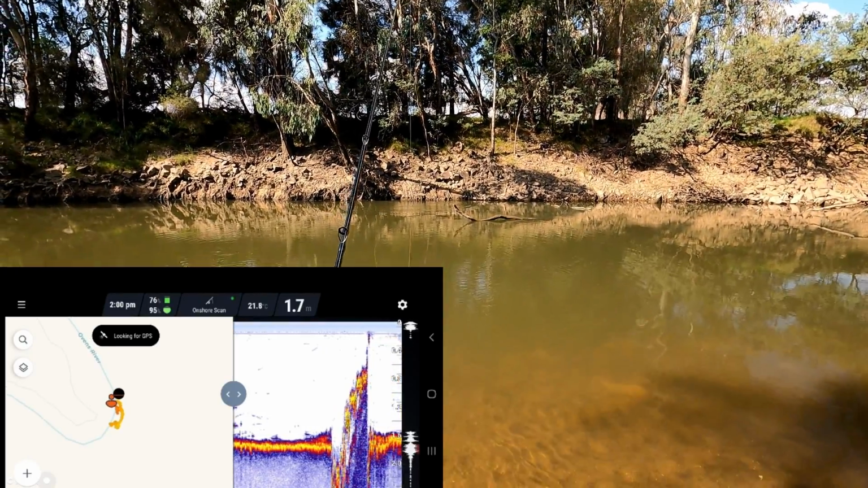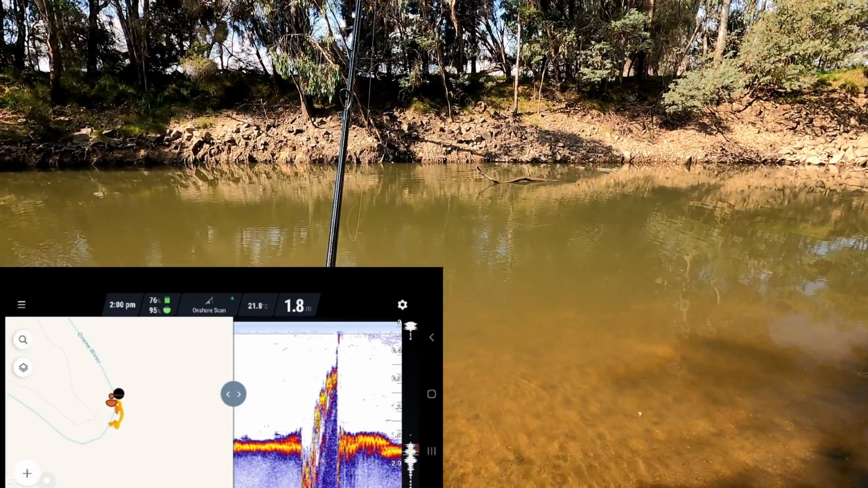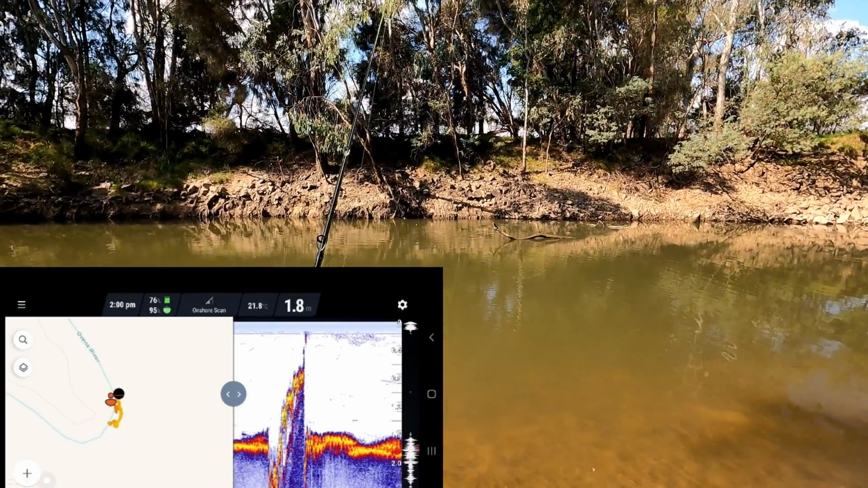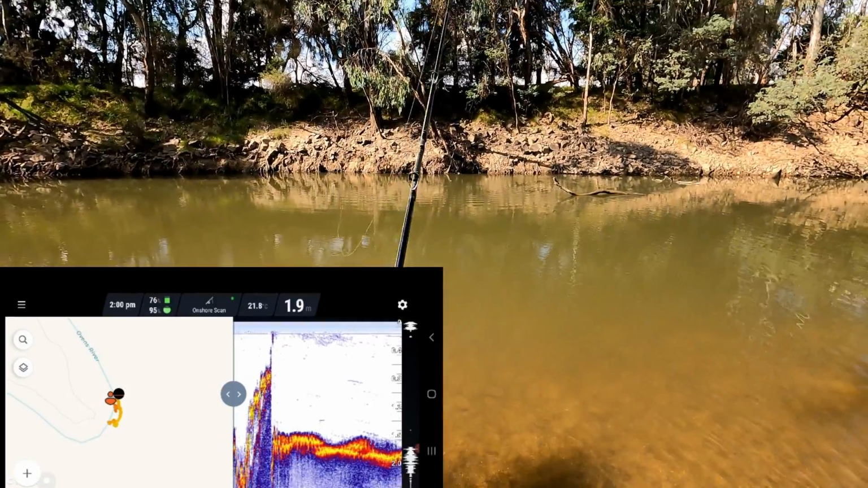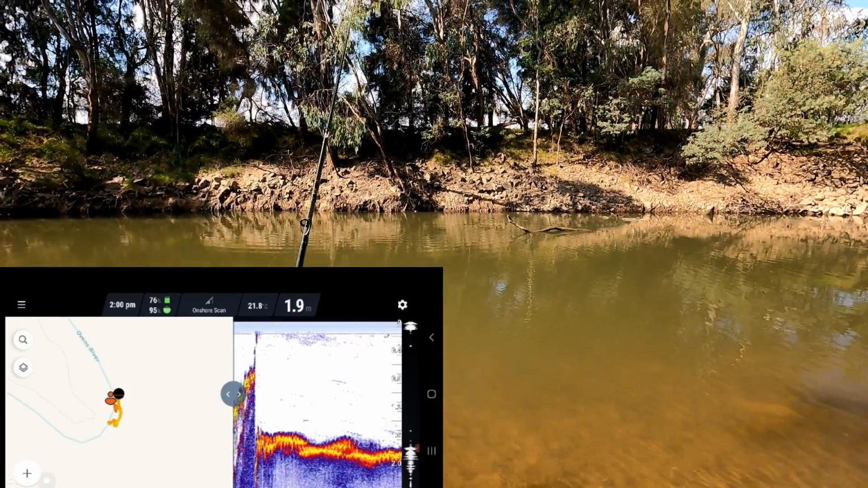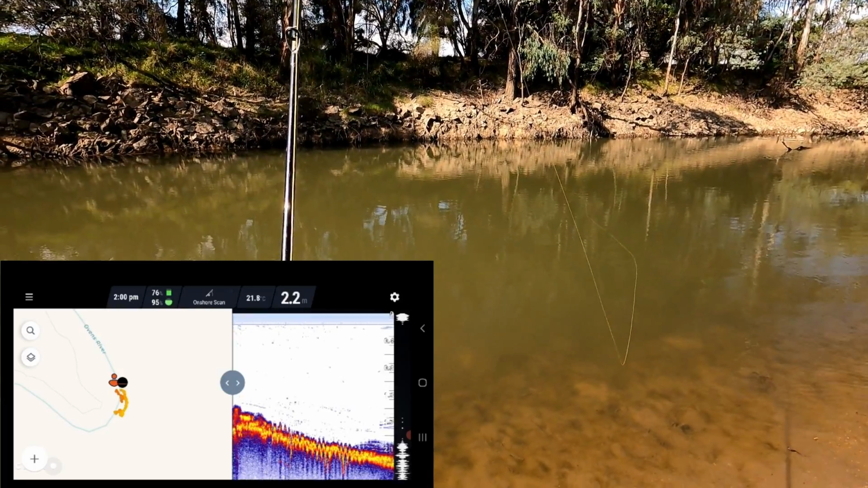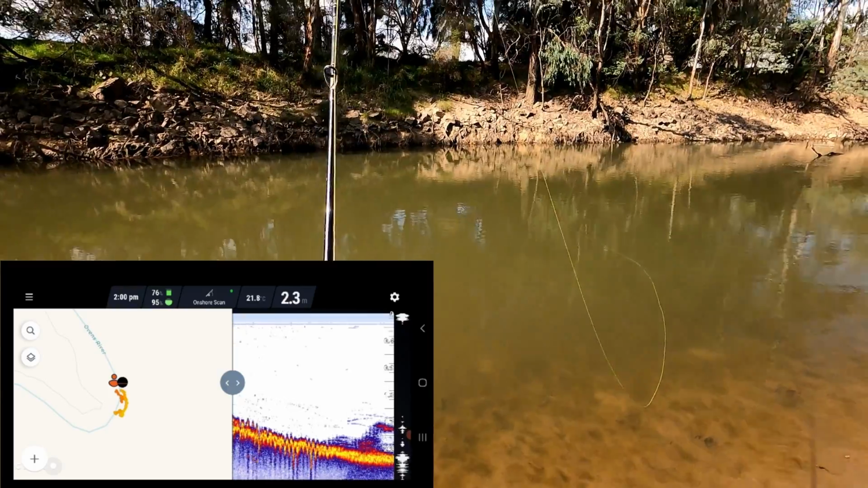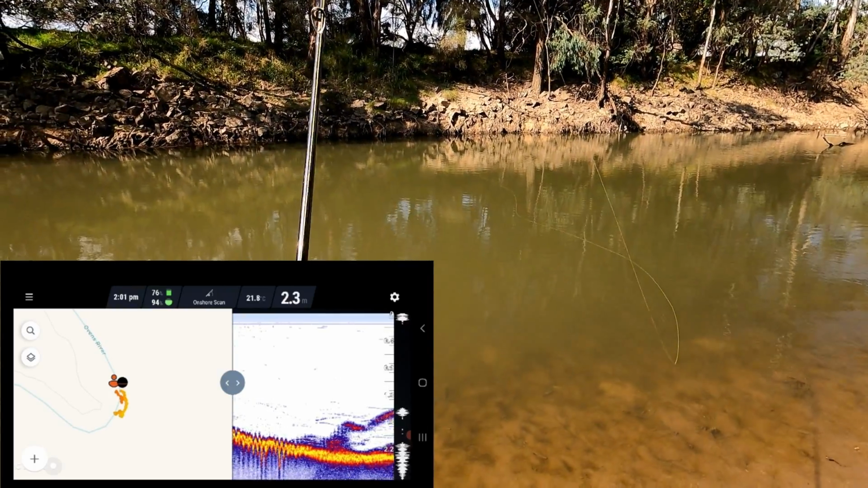So right in front of that bank there, straight away we've got 1.7 metres, 1.8, but not a lot of structure, but it's nearly 6 foot deep. Now, what does 1.8 metres look like? Looks like me, because that's how tall I am. 2.2. So where it is there now, it's 2.3 metres, and there's quite a bit of structure down the bottom there.